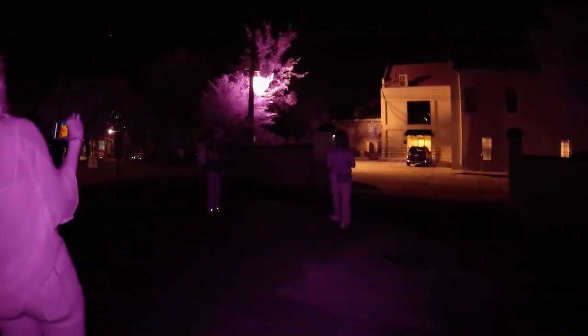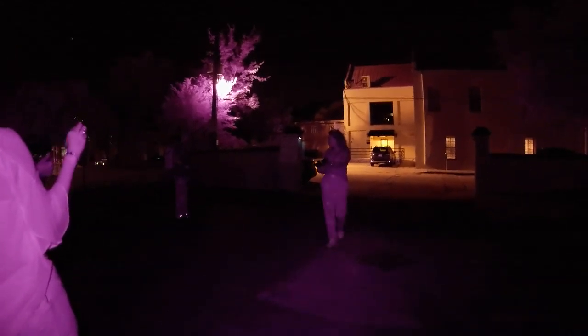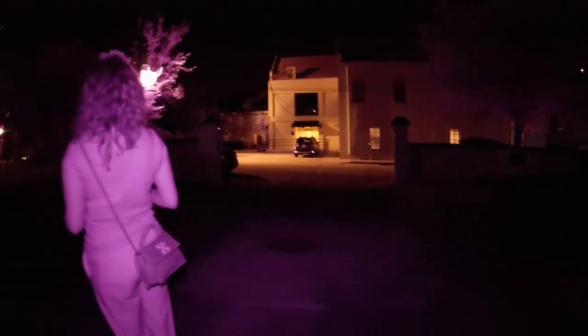Go back to exactly... Over here? Oh, here it is. Oh, that's him. So here's what I'm going to tell you. This camera works off of depth perception. It's going to pick up your shadow because there's no light. So there's probably your first shadow that you caught.